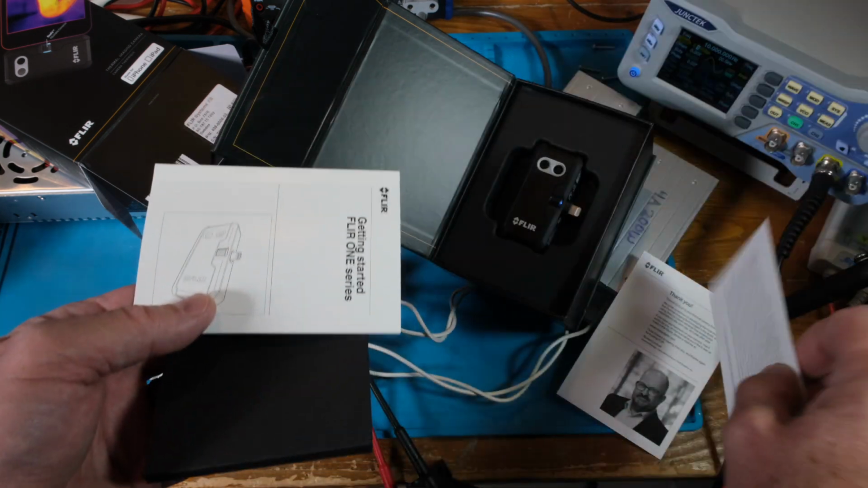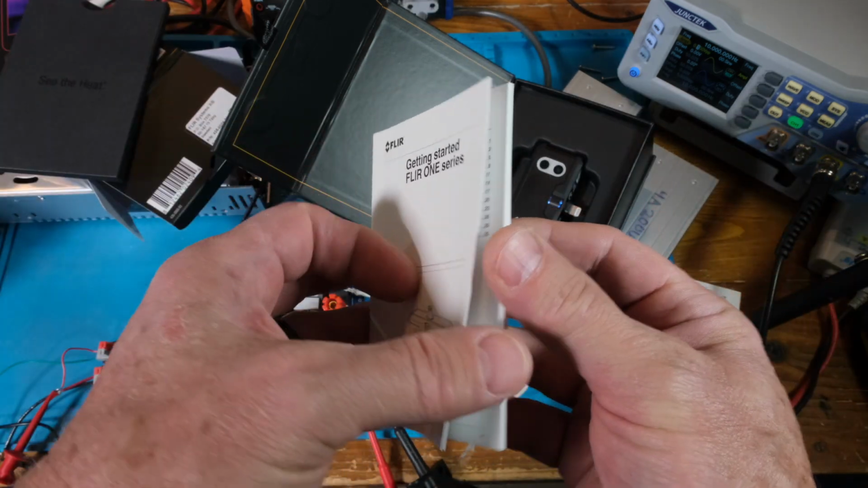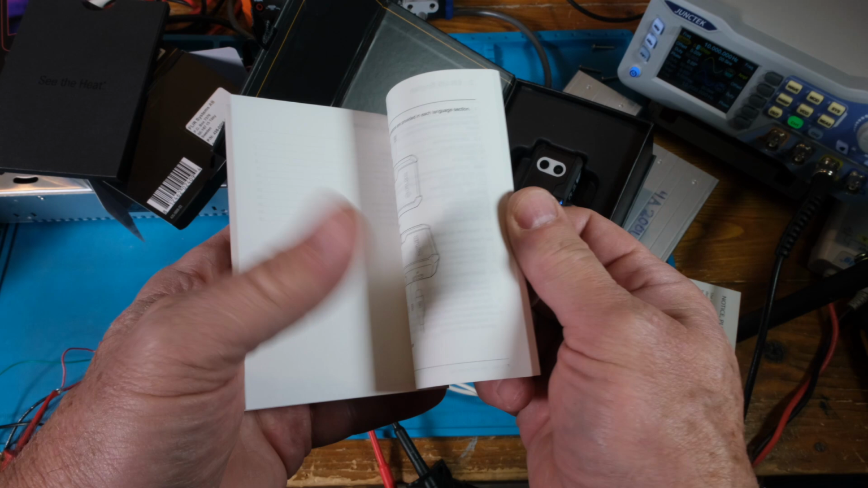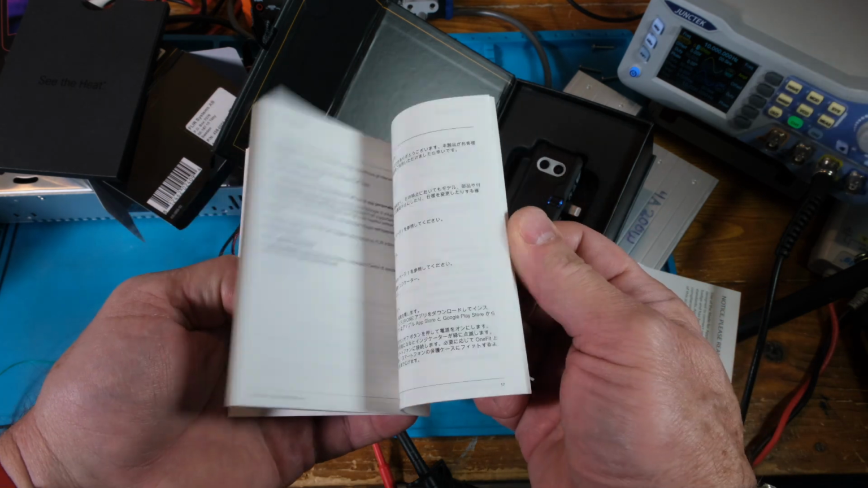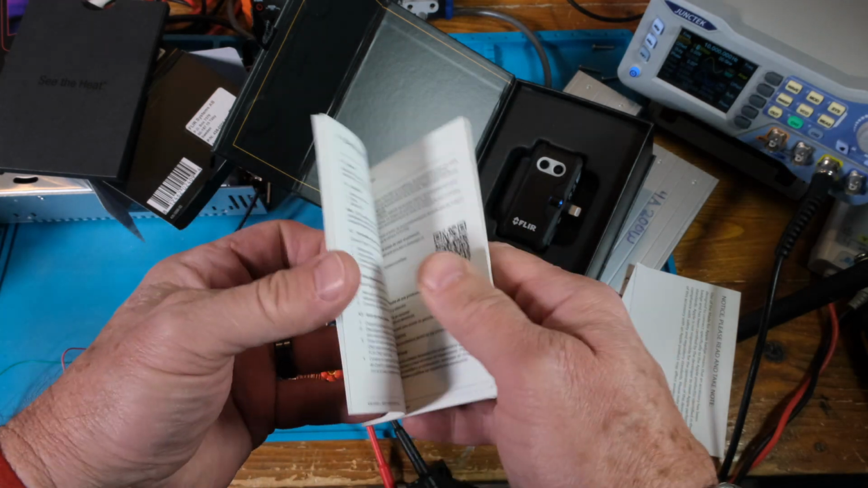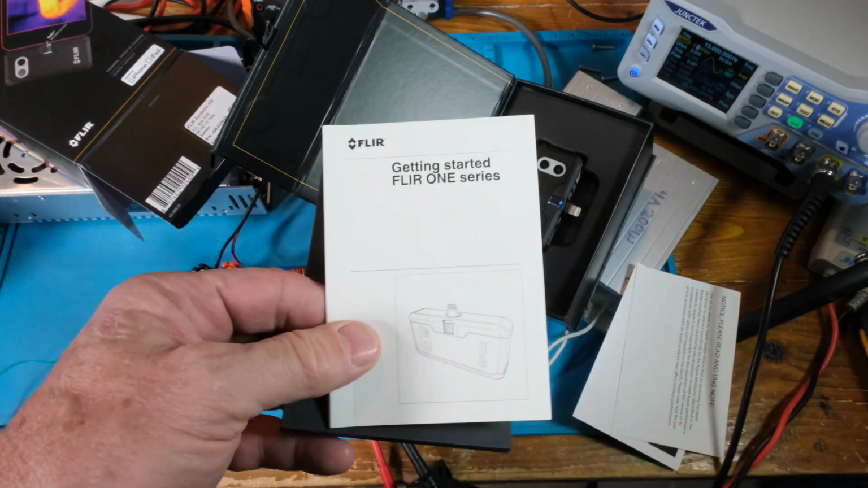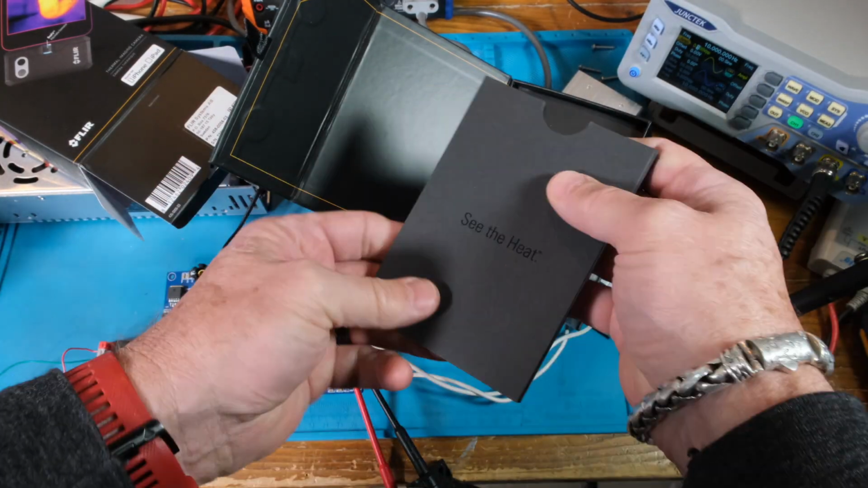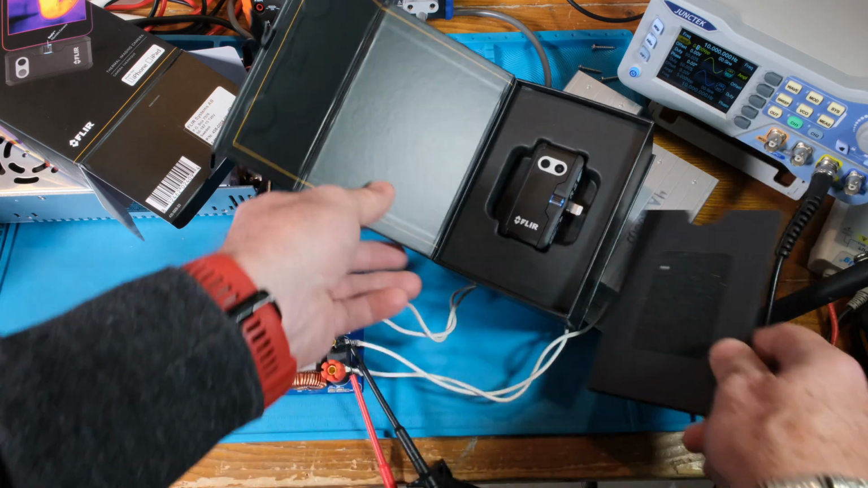And then our manual, which is just a few pages, then in other languages. But there is a code here so you can go get a real manual. Nice foamy part here to keep this thing safe.